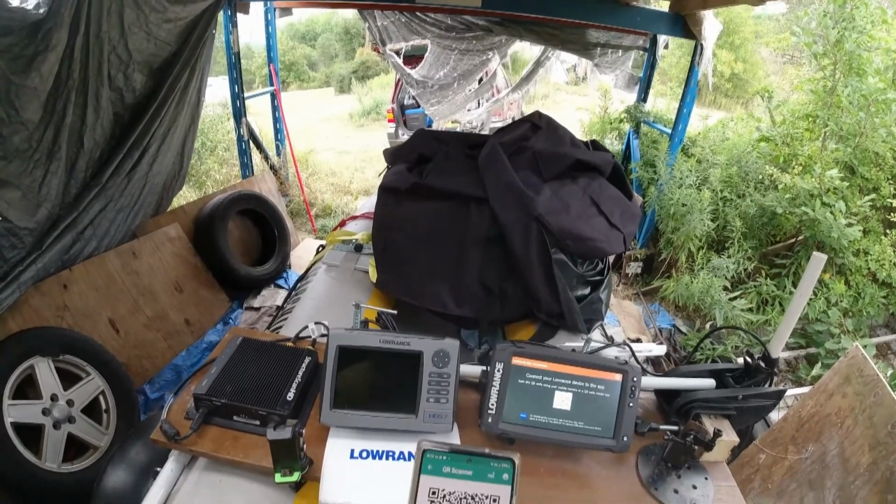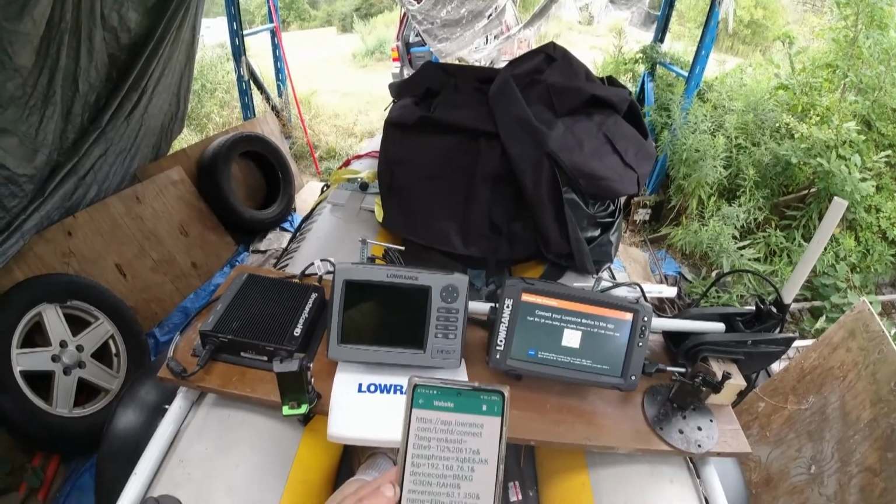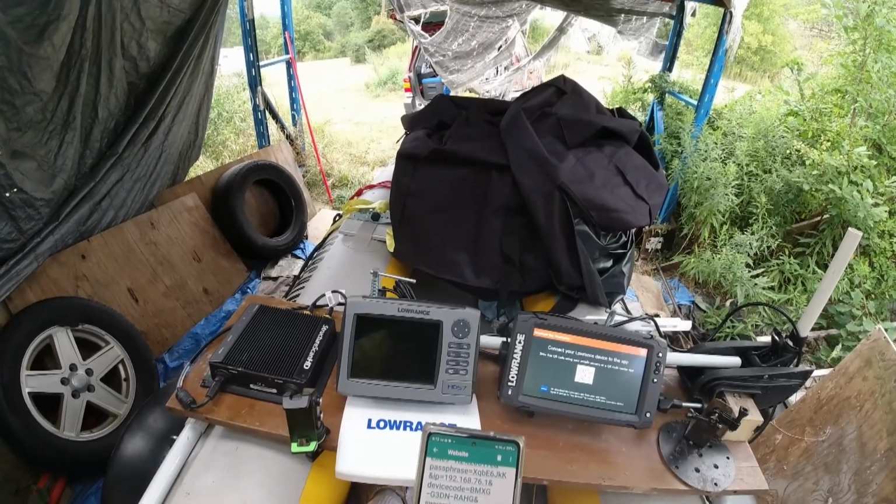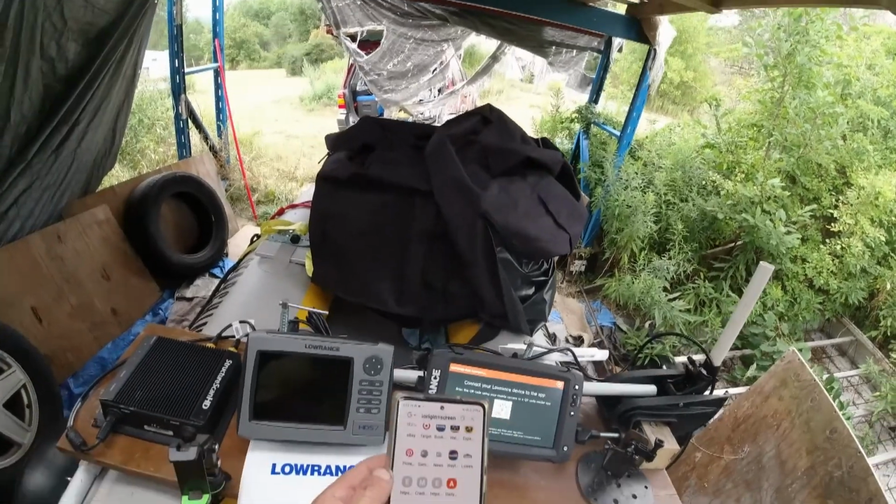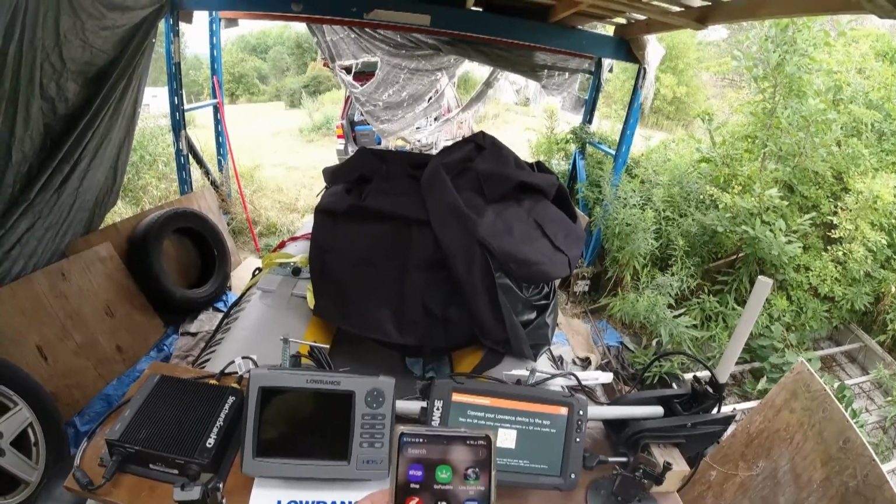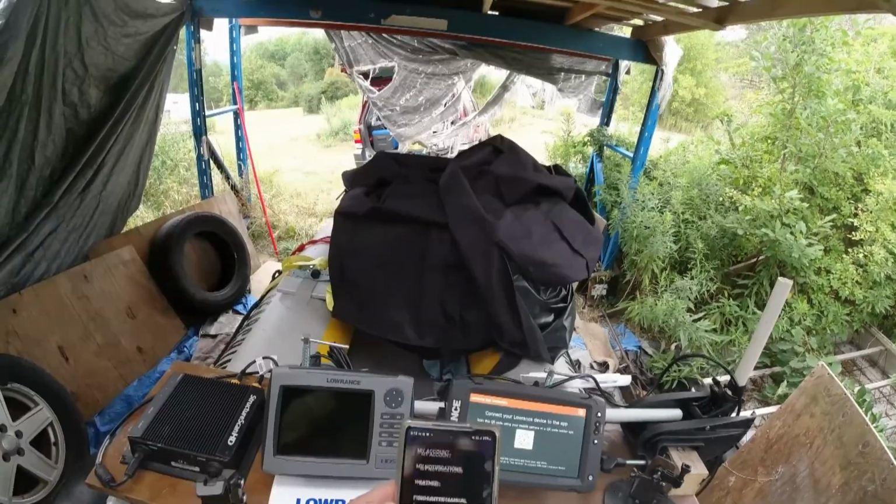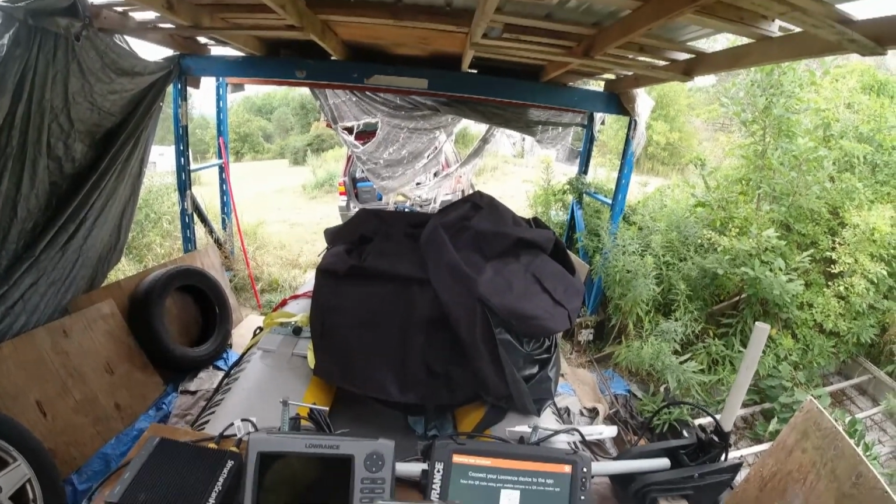Jeez whiz. Where do we get all this crap? I can't get the Lowrance app. I can't remember if I did it on this one or on that one. There's Lowrance there.